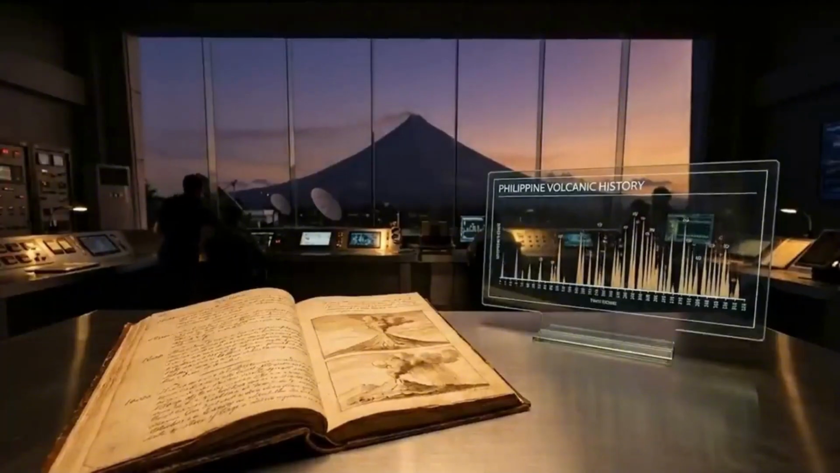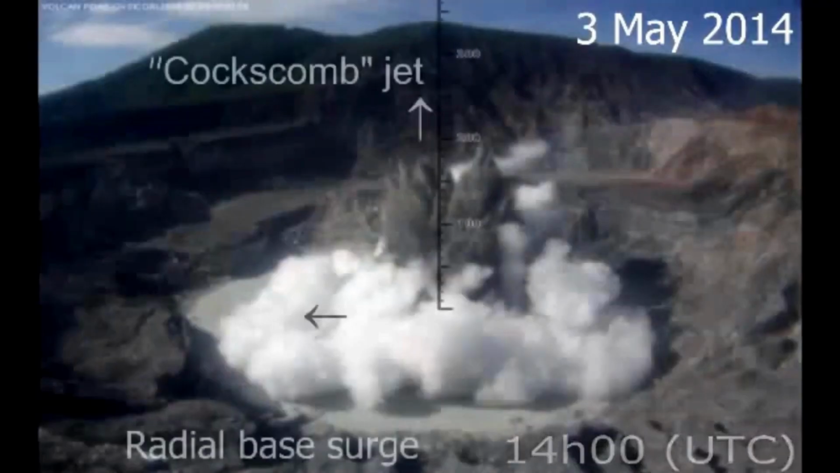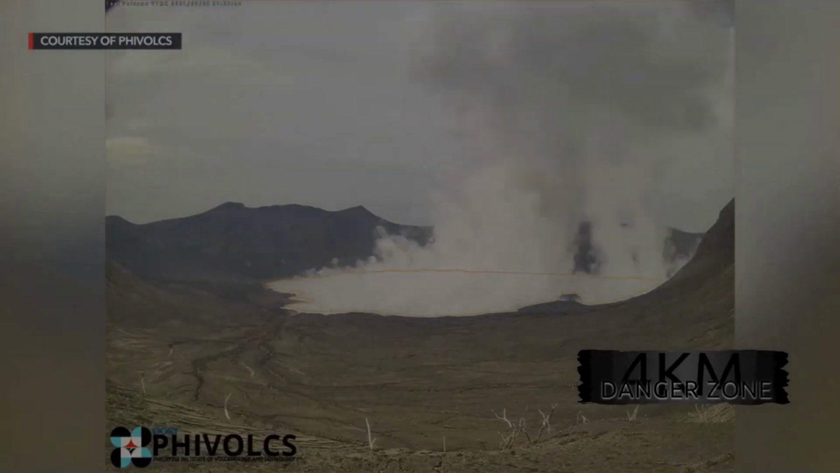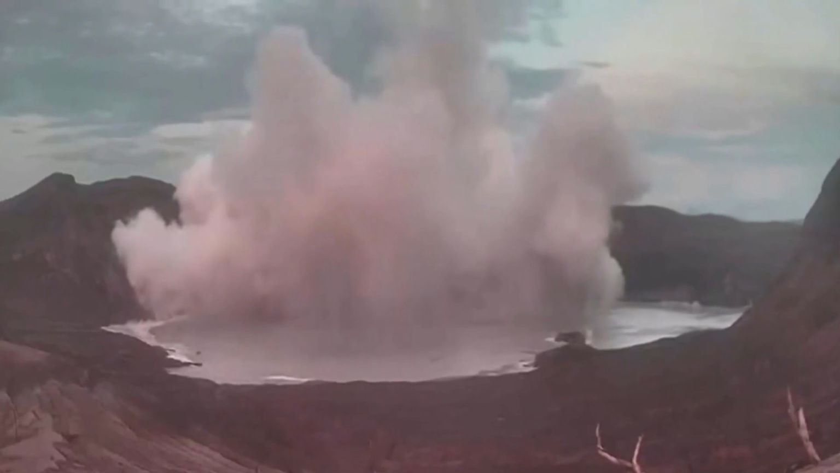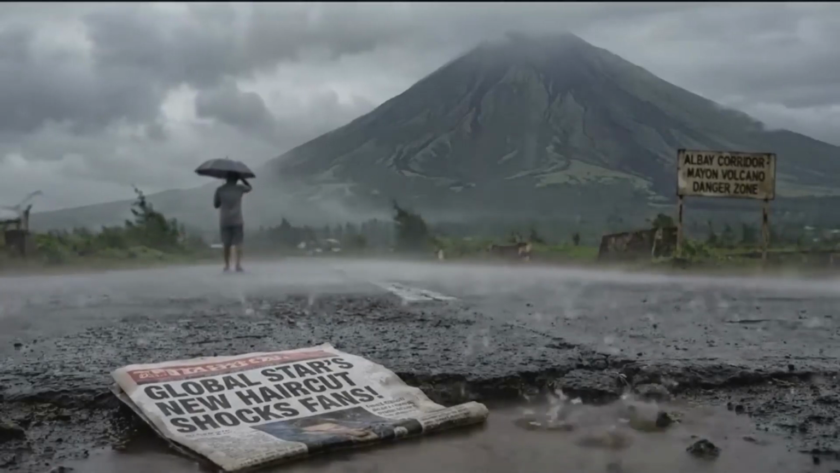The 1911 event serves as the ultimate cautionary tale. It proves that a steam-driven eruption at Taal can be just as lethal, if not more so, than a classic magmatic one, because it can happen with less warning. The volcano's history is written in devastation.